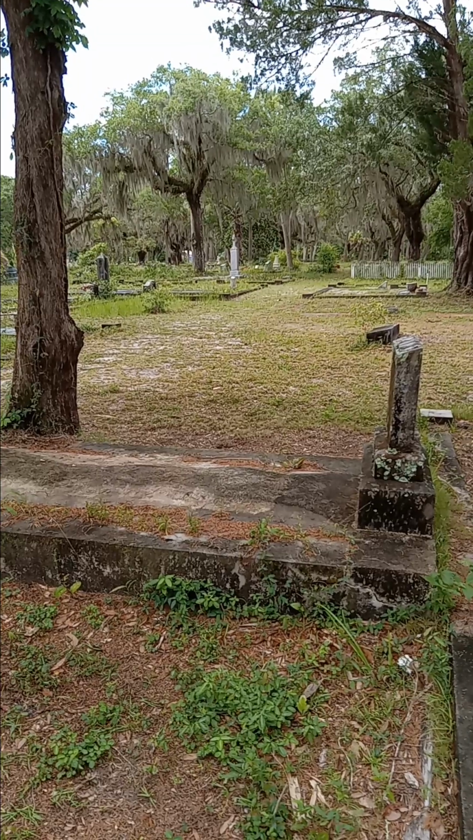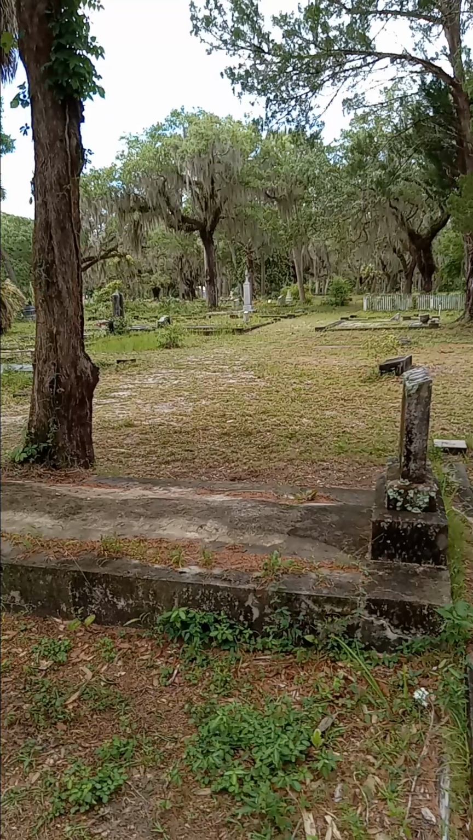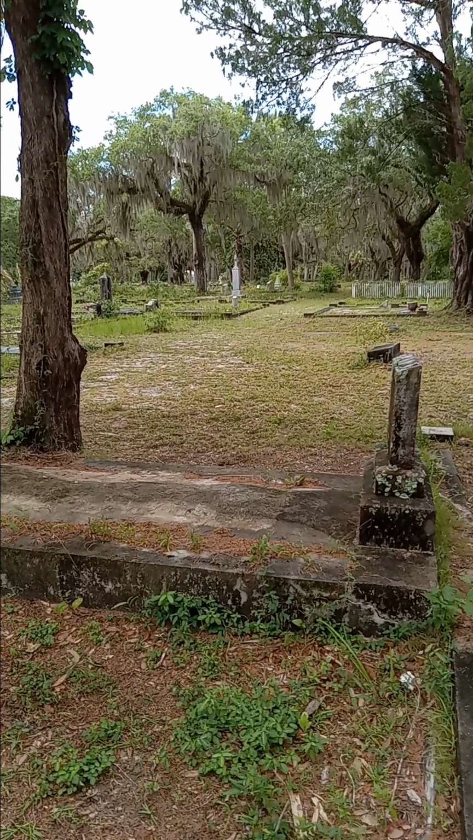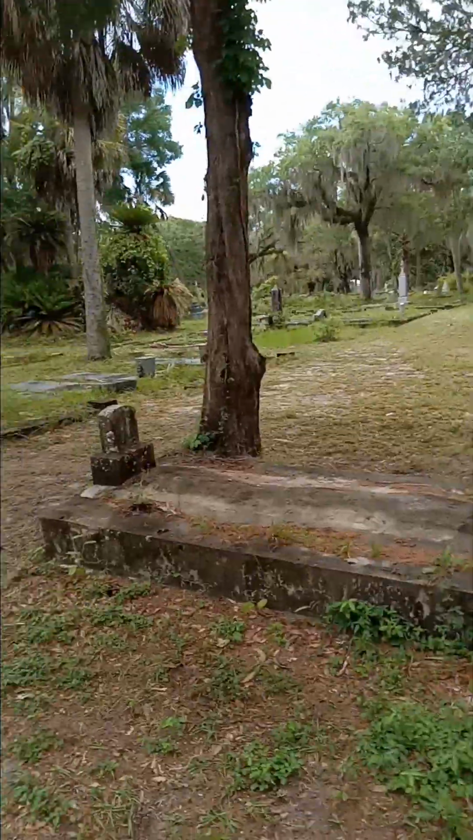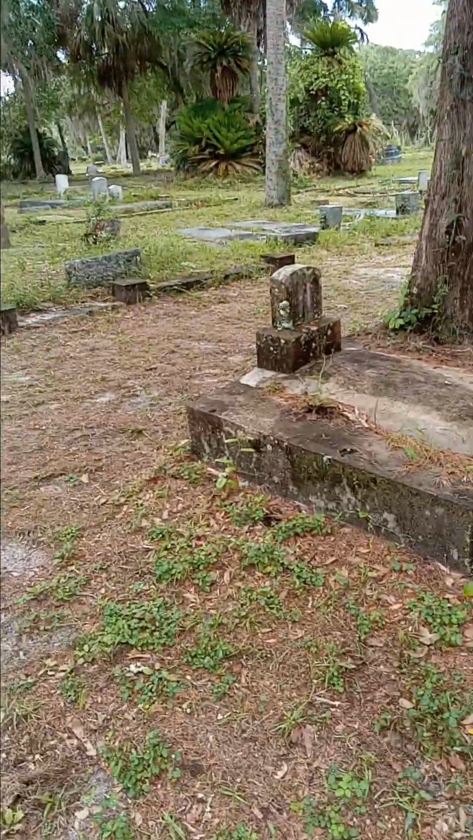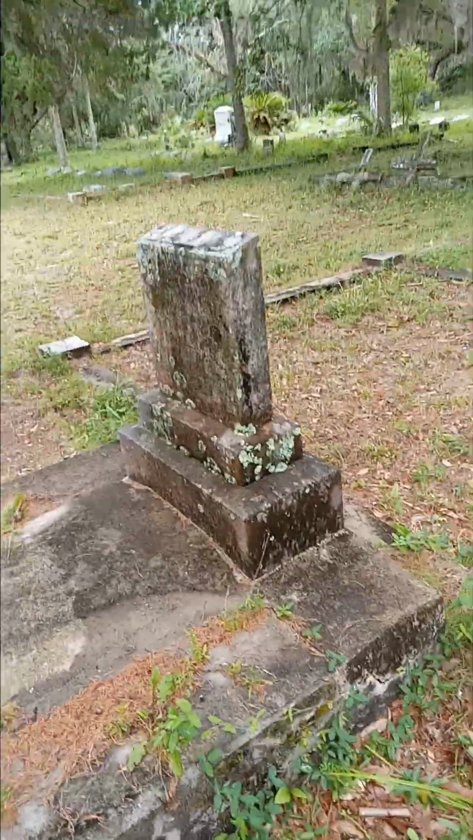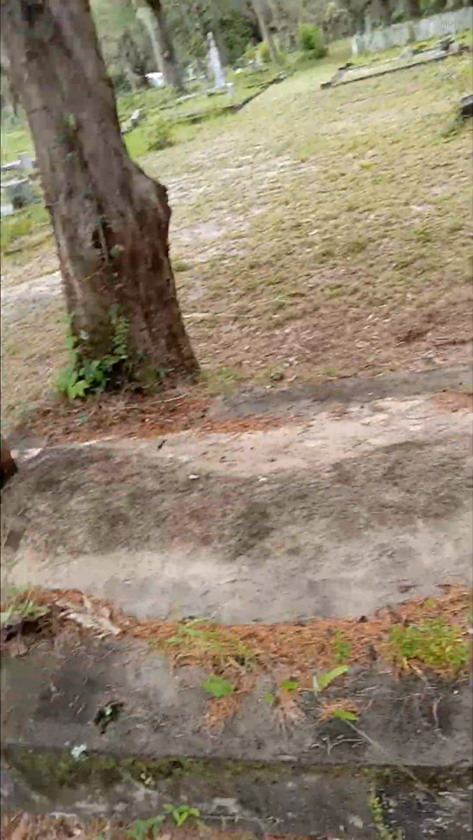Yeah, I'm still taking the thermal images now of both the no-name headstone and the no-name footstone. The footstone's a little bit colder. The footstone was around roughly 79 degrees Fahrenheit, where the headstone was roughly 80 degrees Fahrenheit, which is kind of unusual.